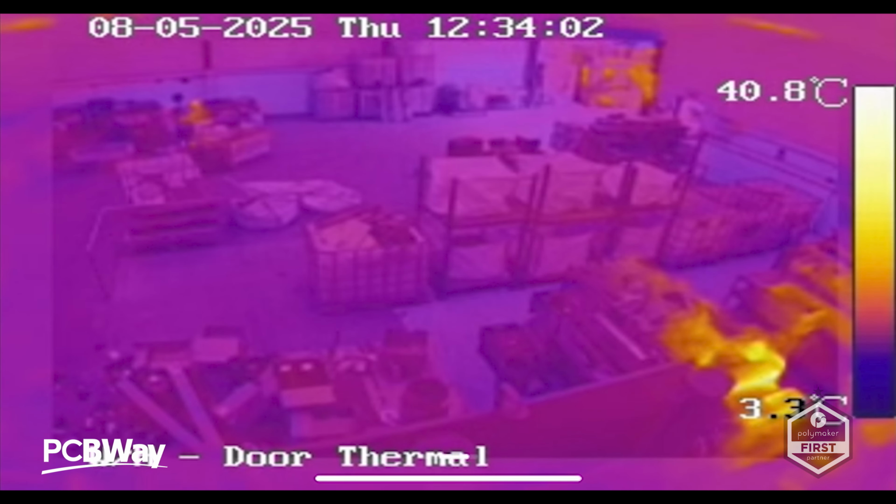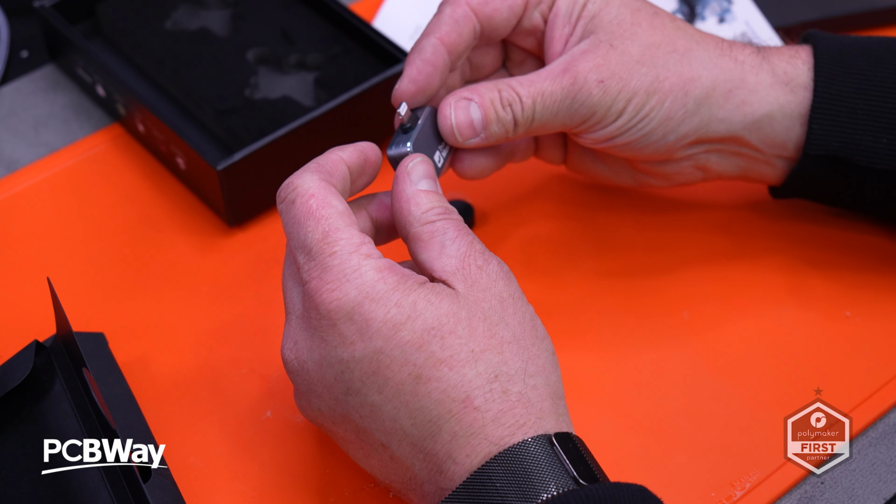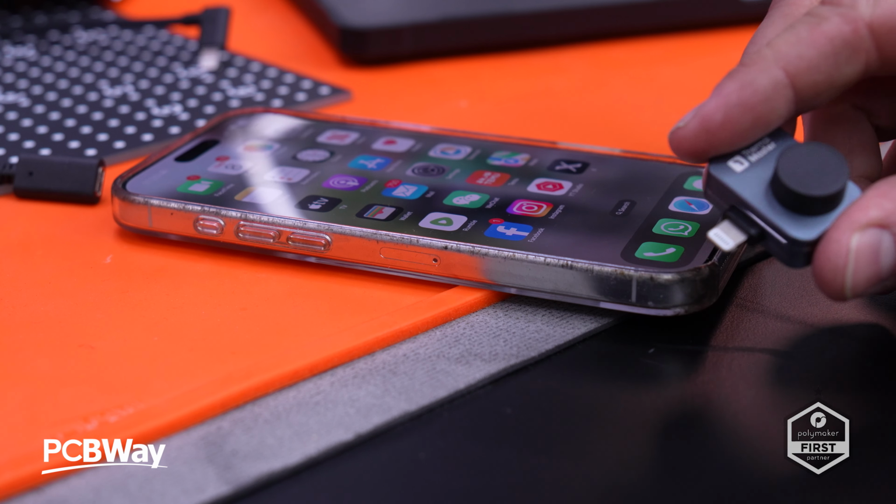But this also means that we can get really close into the items as they come in. Any items that are showing thermal runaway, it's an easy detection for us. The Mini E is currently being used twice daily by our compliance team to spot issues before they arise. So I'm pretty confident that the P2 Pro will not only match, but also deliver a higher quality image.